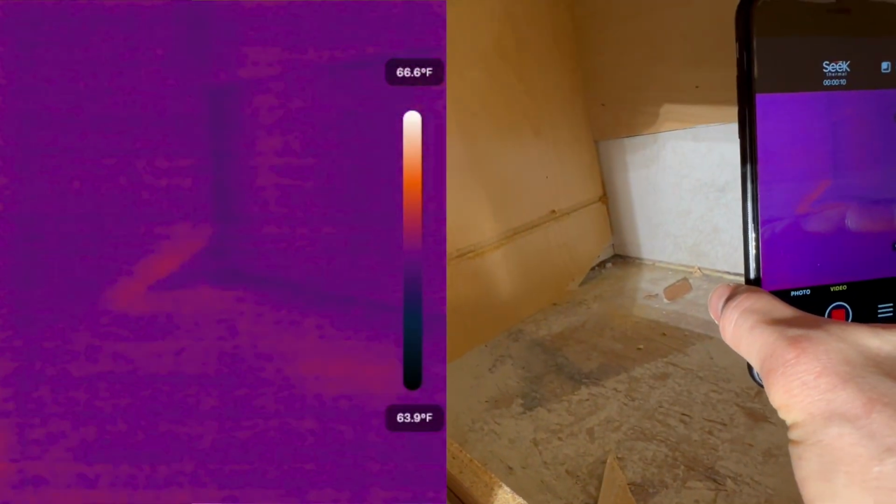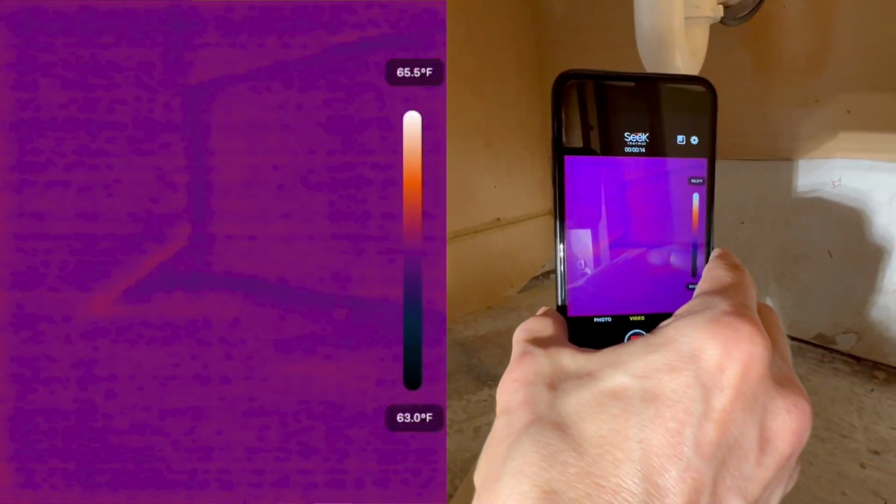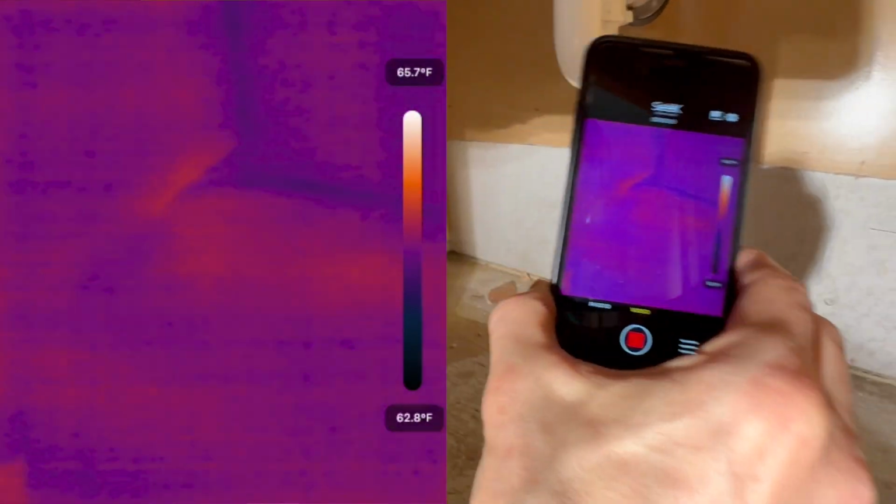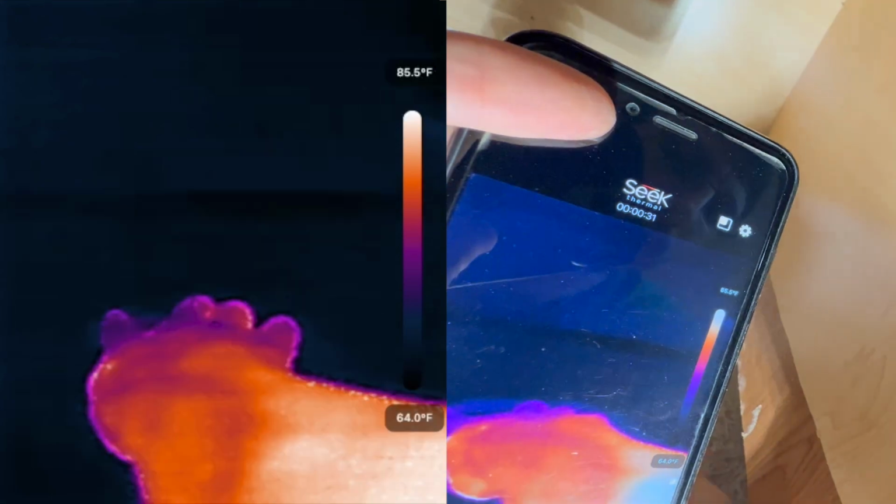Zooming into that area, I can see just that little warm outline where I cut with a saw, but below it I don't see anything cool, so that's good. I'm going to get just a drip of water and smear it on the wood below, just so that you can have an idea of what that would look like.